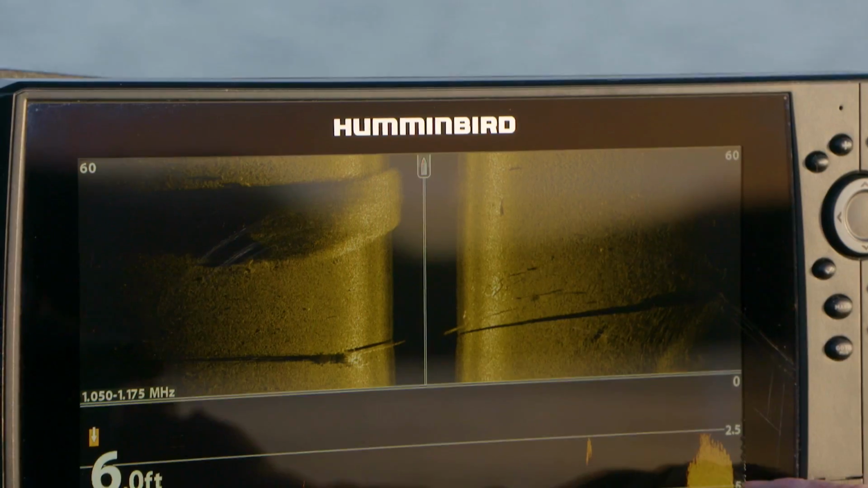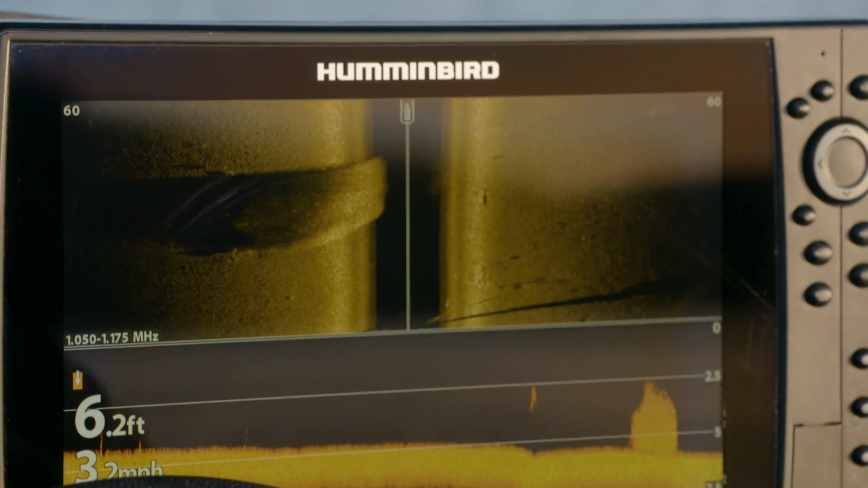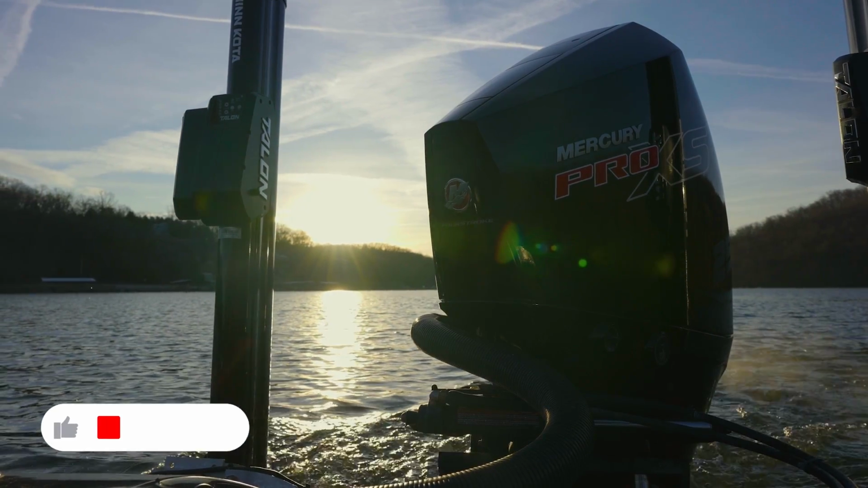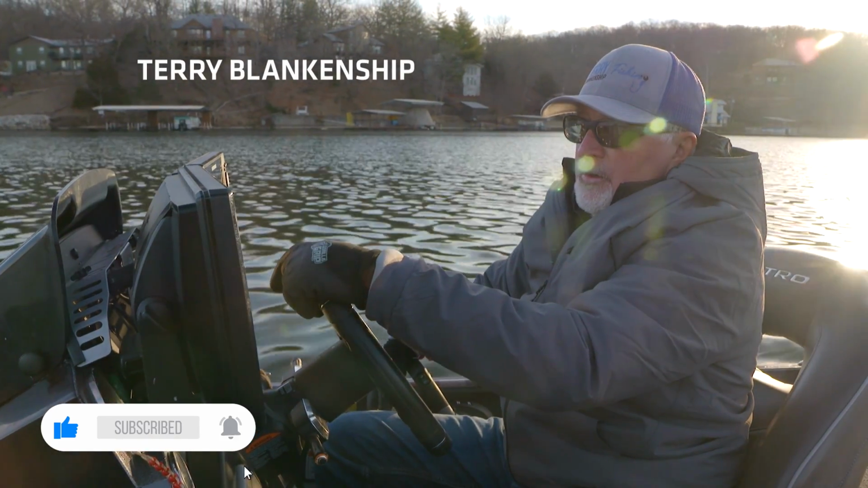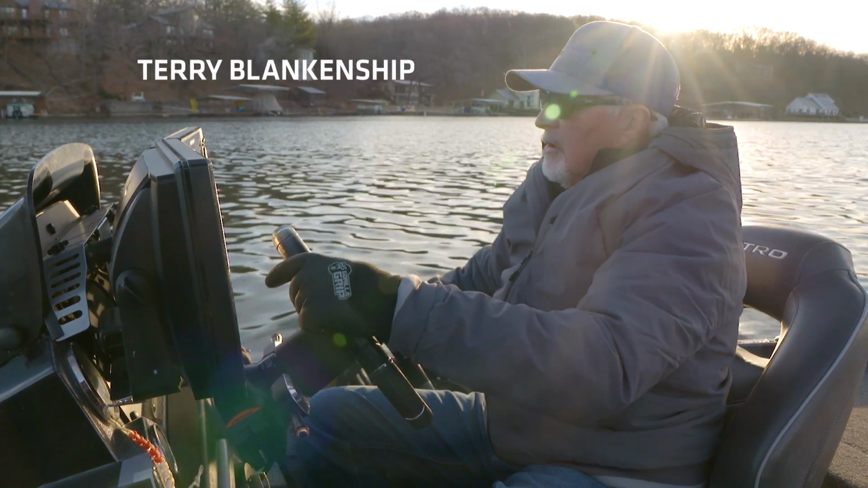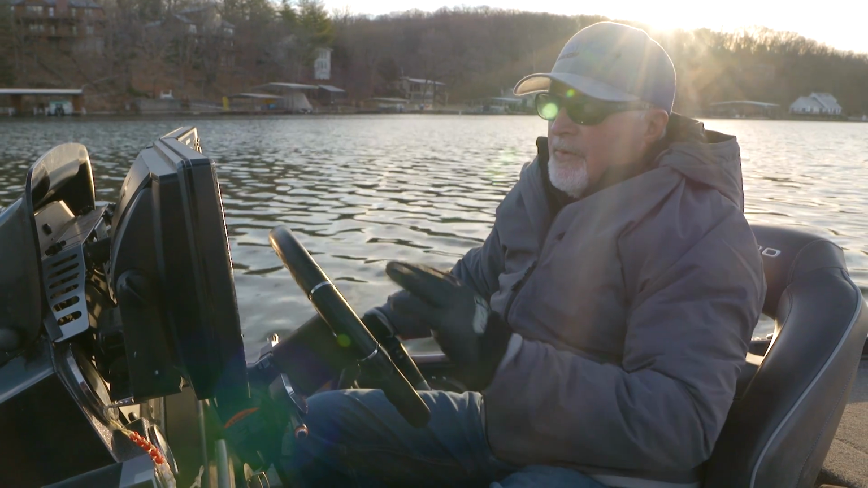You can see them on the down imaging and the side imaging both. And there is a few fish around it. They're just probably following that school of shad around. We're only in about 8 to 9 foot of water right now. So far, I haven't seen enough fish to stop and fish for them yet, but we just keep working our way out here. I'm kind of zigzagging back and forth.